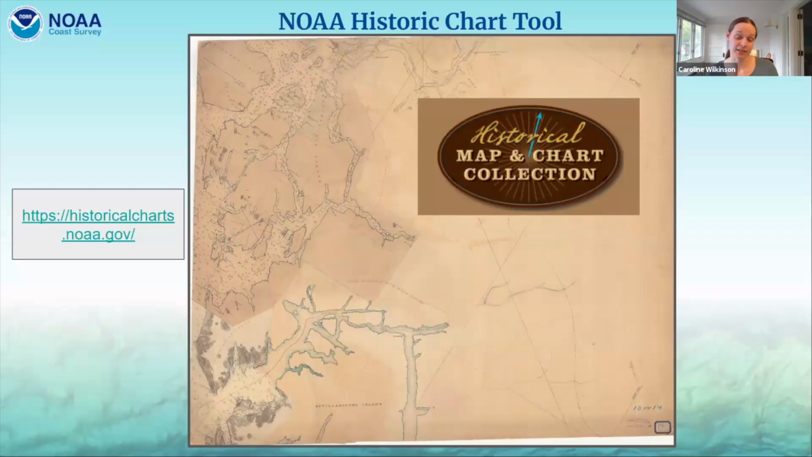But if you want to look back at some of our old historic charts, some of the old paper products dating all the way back to the 1800s, you can find all of those on our NOAA Historic Chart tool online, historiccharts.noaa.gov. It is really cool to look back and see how our understanding of the coastline, how our understanding of the seafloor has changed and gotten greater throughout the years. And again, these are works of art. And I just think it's very neat to go back and be able to see those.